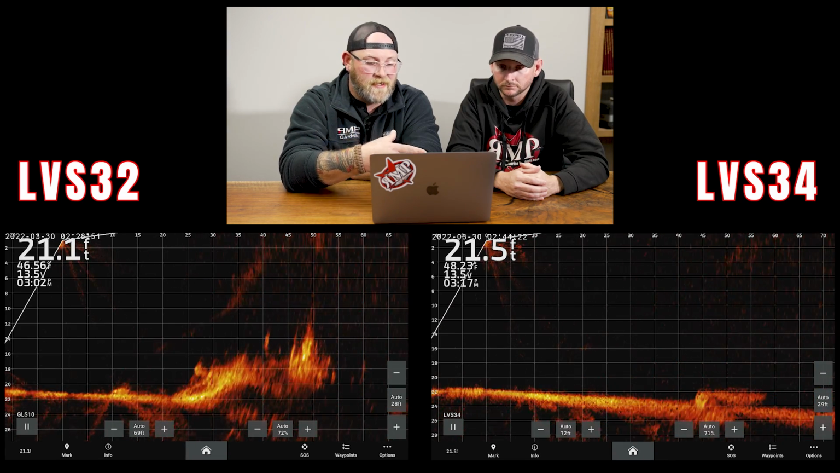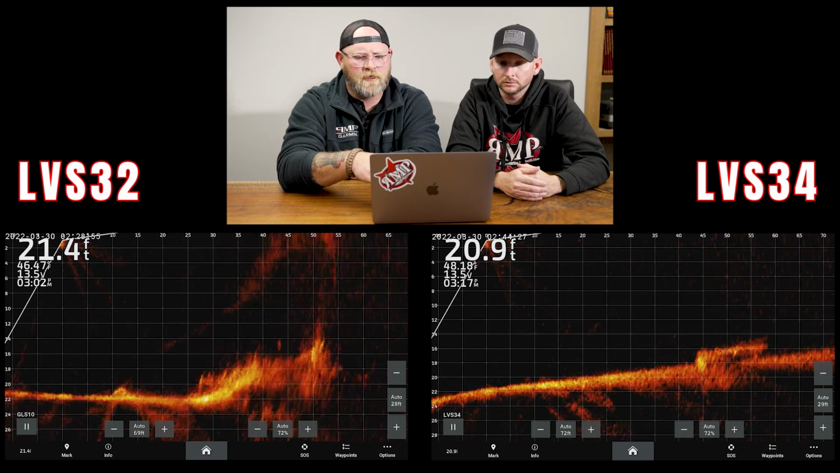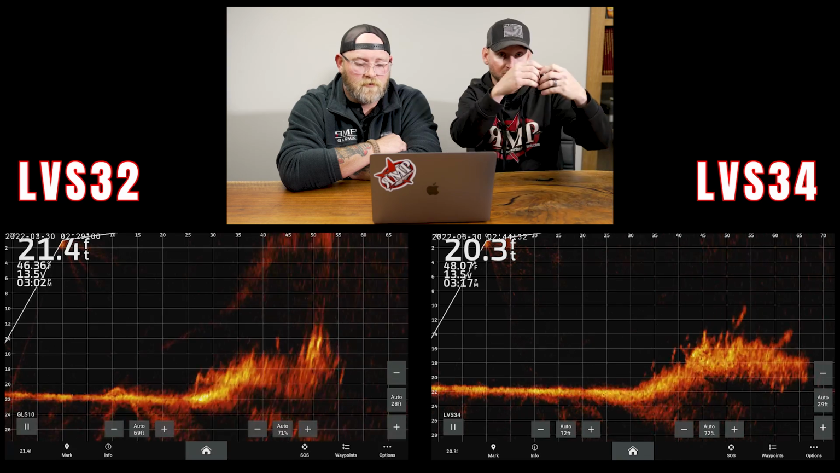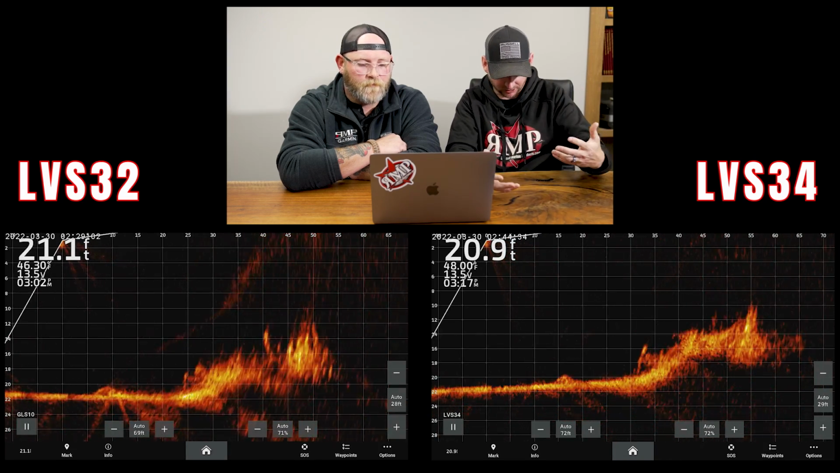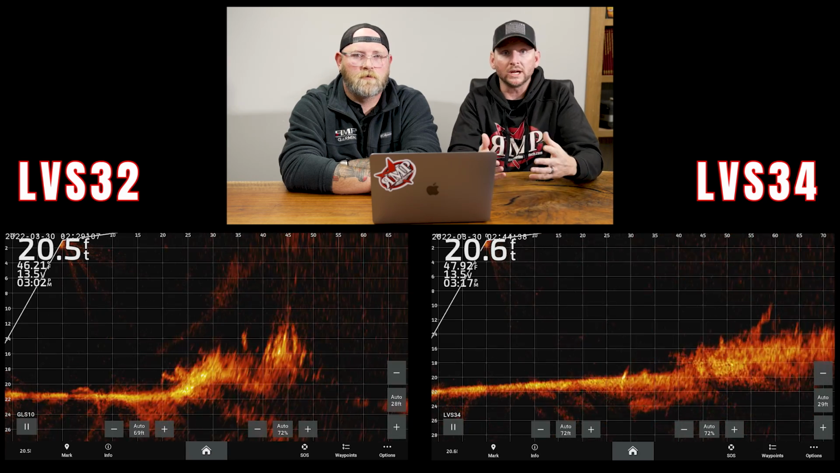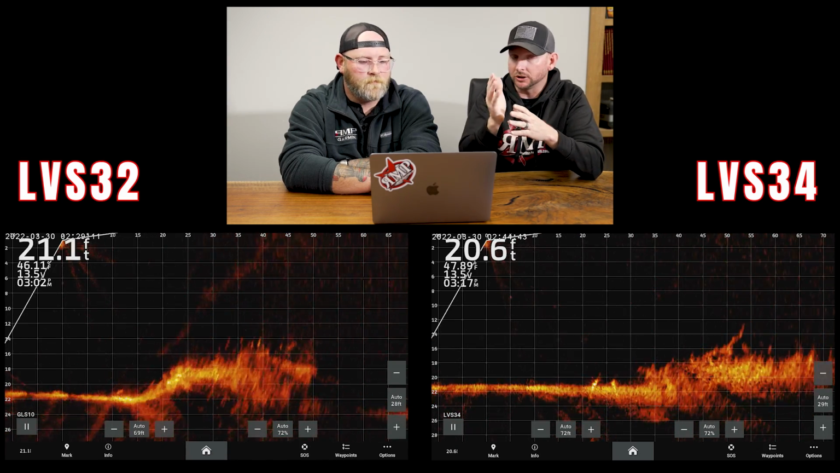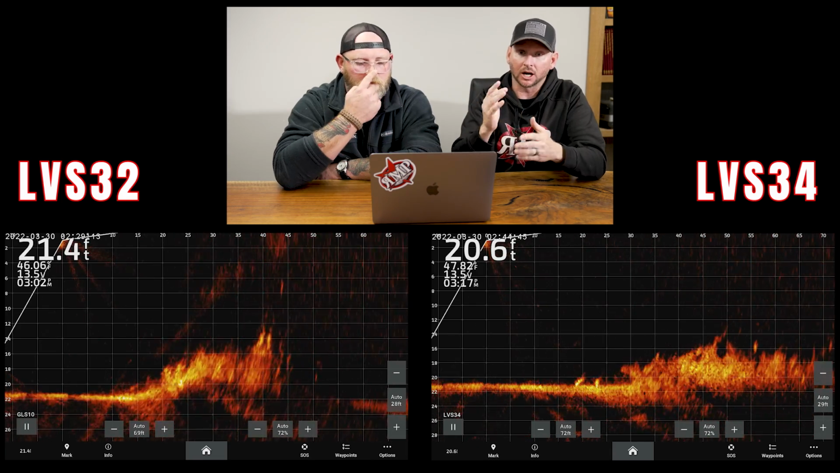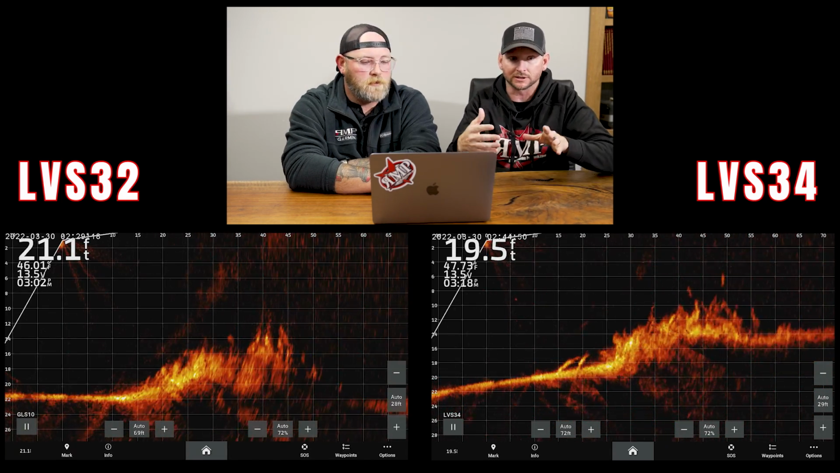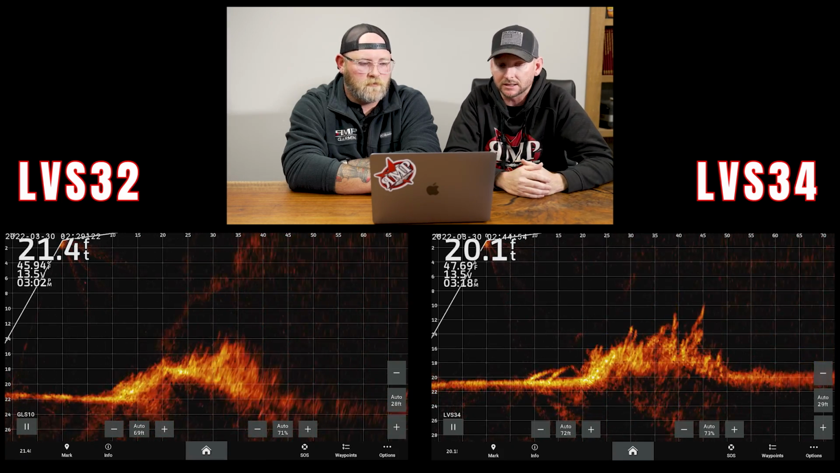Now, when we see individual trees on the 32, for sure clear definition there, but on something like this, these are literally like 20 brush piles just dumped in an area. There's a couple anchors in here. A couple cables are actually over it. Even on the 32, you can see a tree branch, but you can see a lot more of the definition of the tree branch on the 34. And these were filmed from the exact same angle, by the way, so it's not the boat being in a different position.